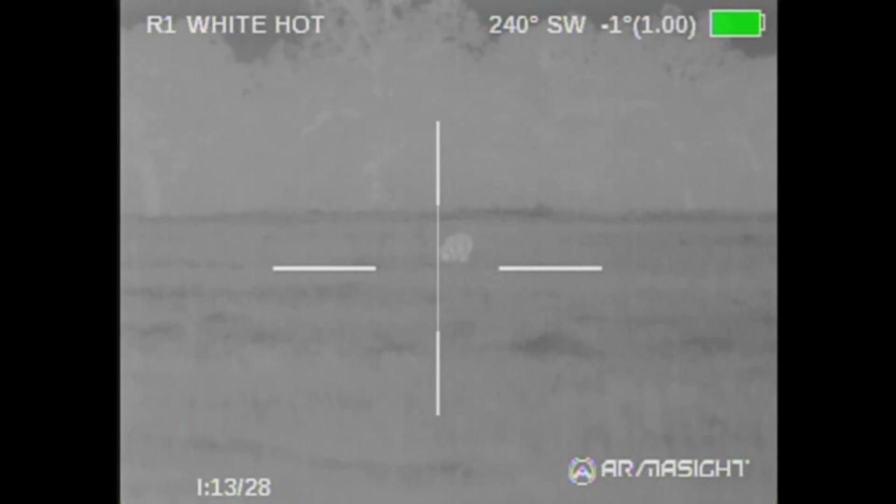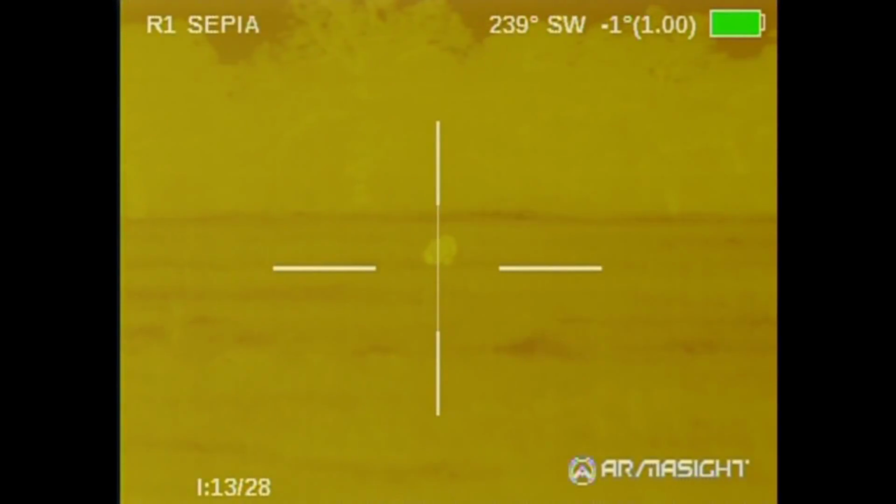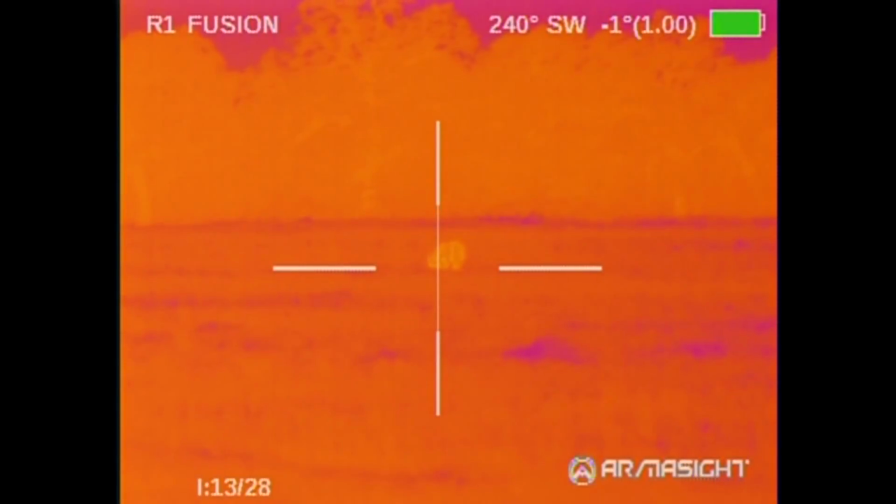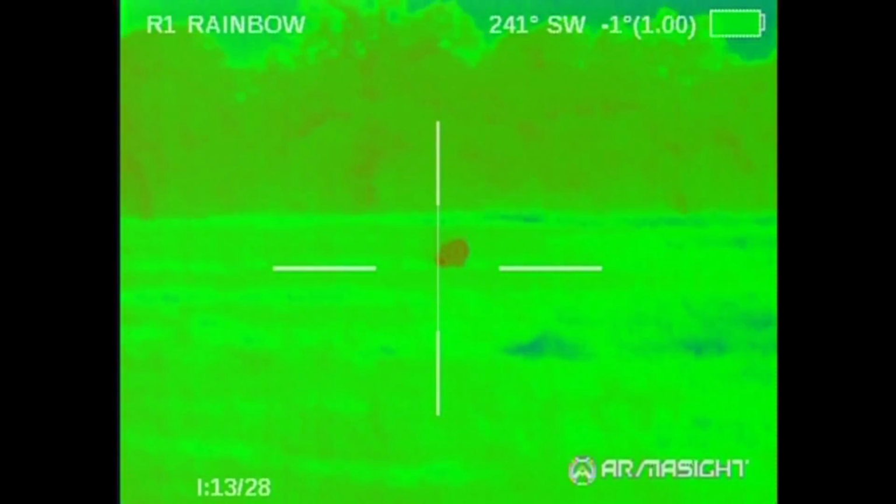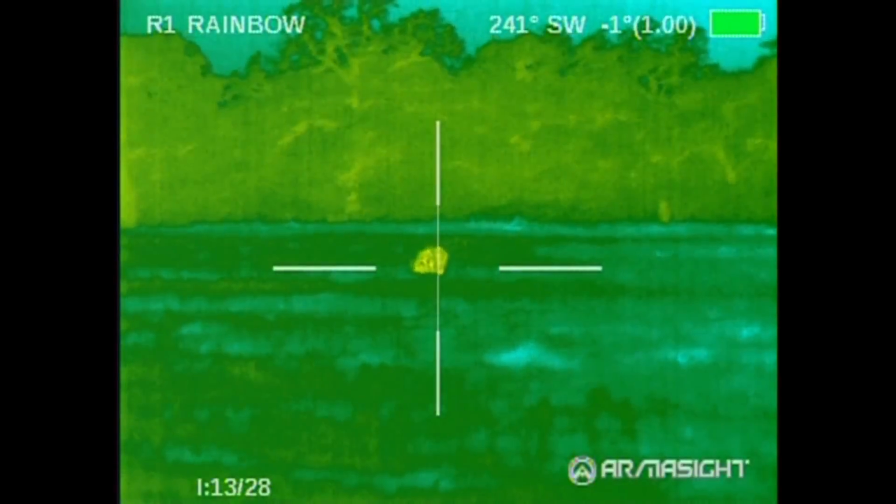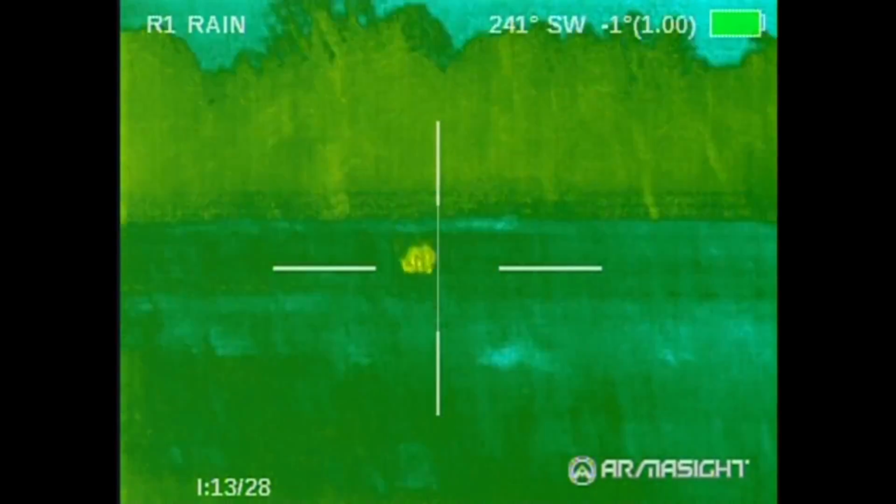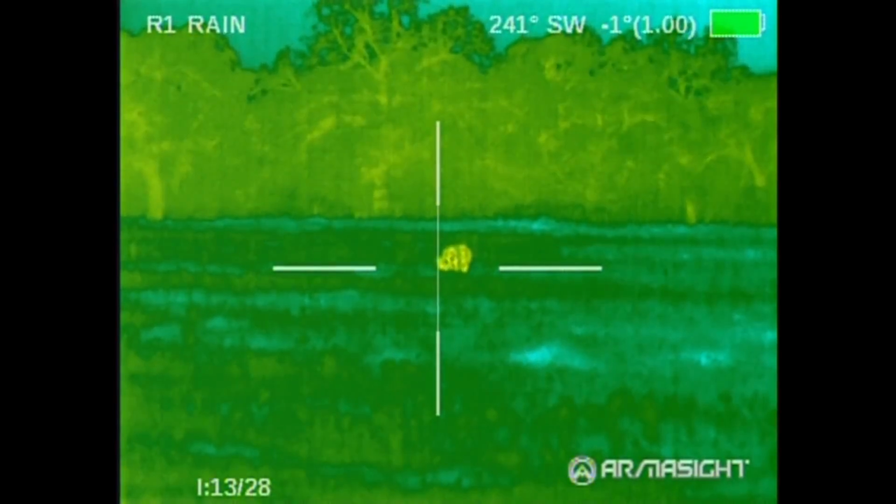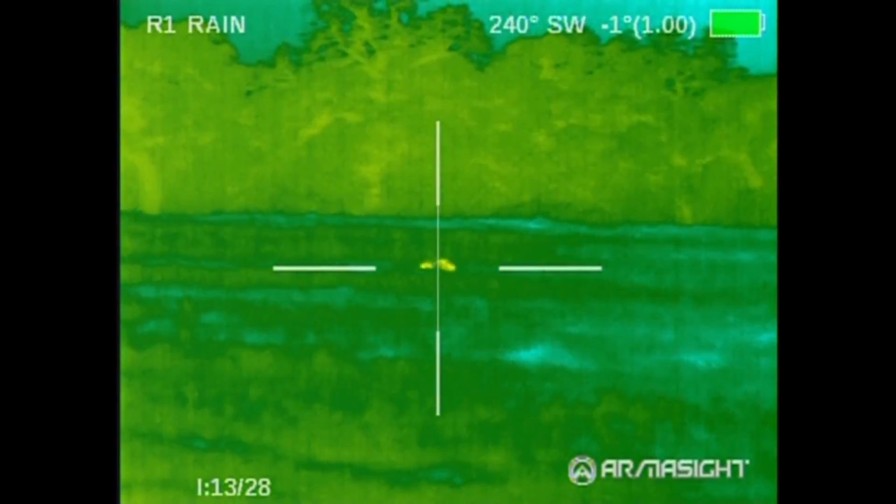And I'm going to cycle through one more time. There's White Hot, Black Hot, Sepia, Fusion, Rainbow, and then Rain. And you have to remember, this was looking through waist-high weeds in a rainstorm. So, but that's just one example of how you can use these different palettes and how it'll work.